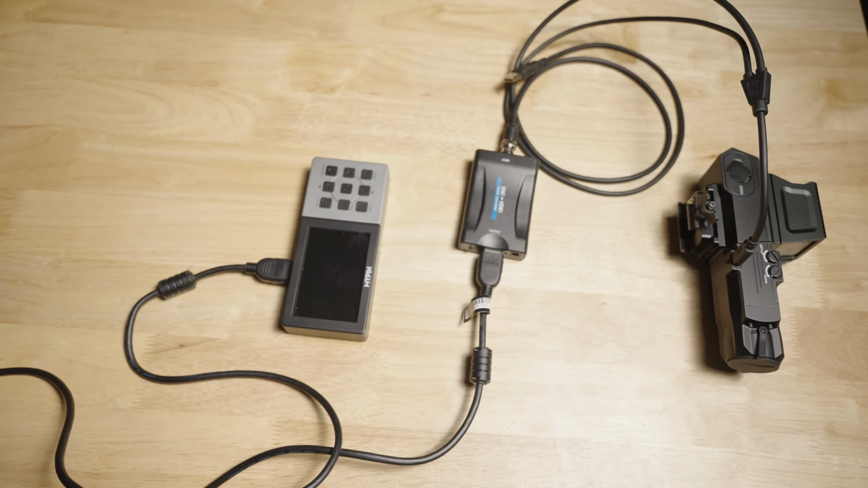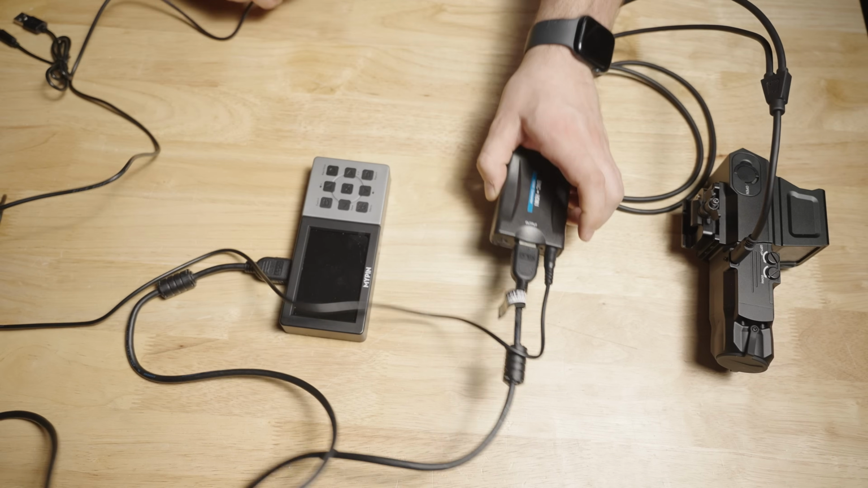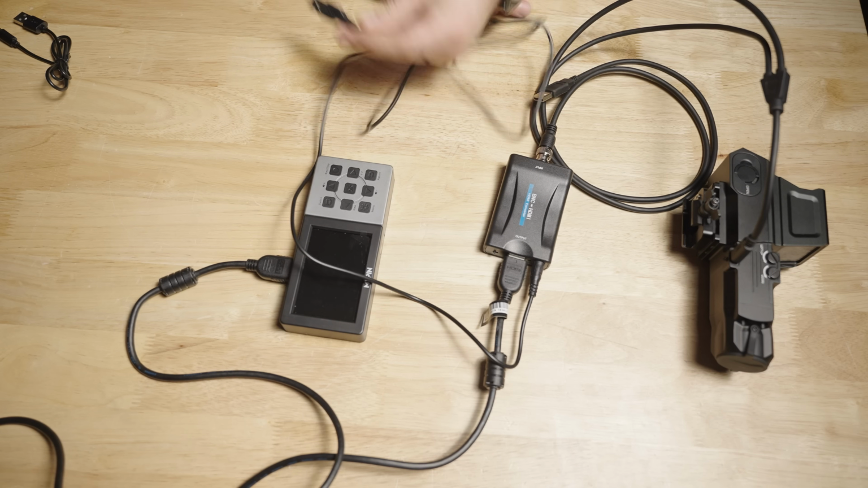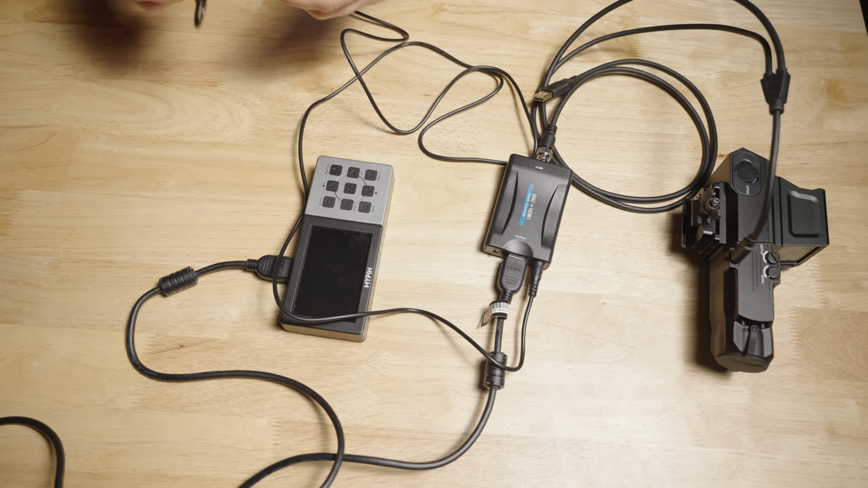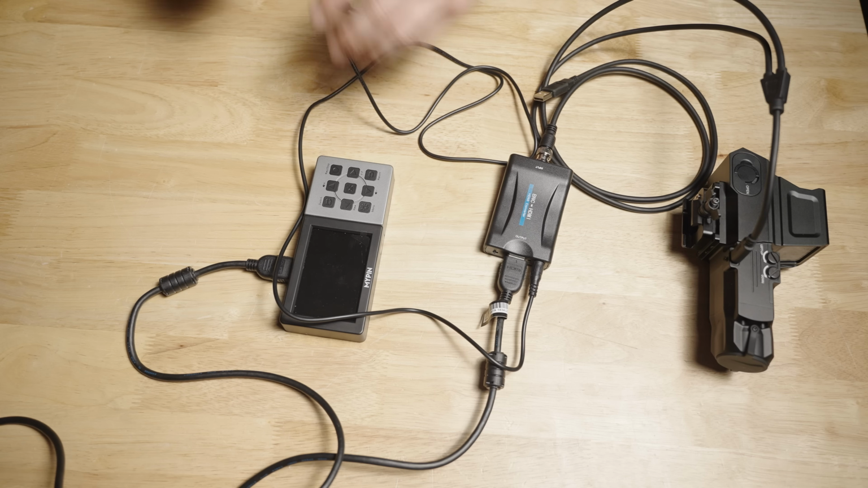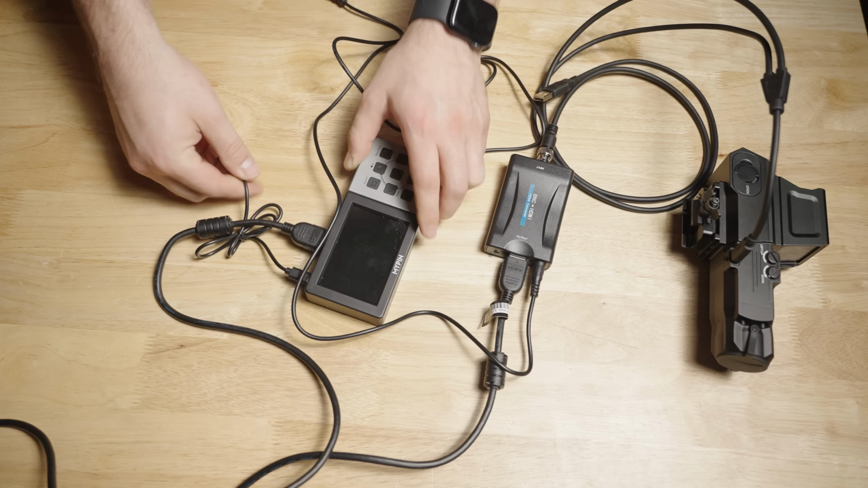All right, but you'll probably notice these aren't powered, so we need some more wires. I need to plug a power cable into the converter. So assume that these USB ends are going into a battery bank that I had to bring with me to the range. And then this guy has a kind of a crappy internal battery that dies fast, so I also went ahead and just plugged that in.